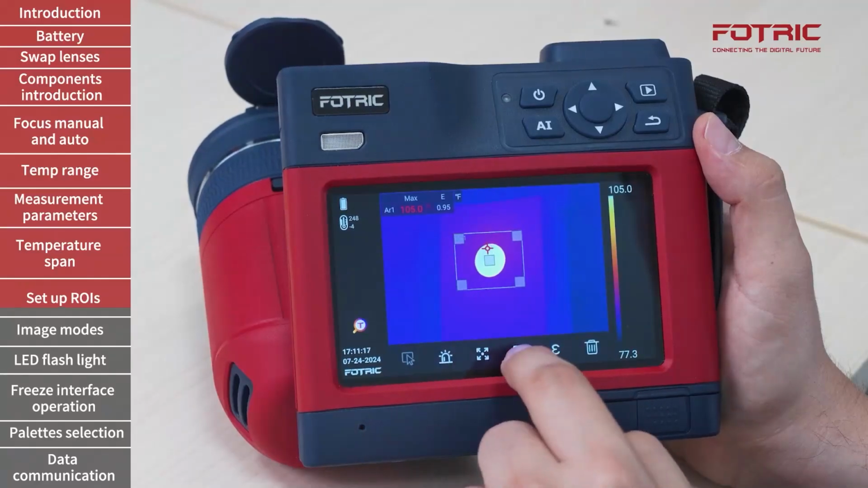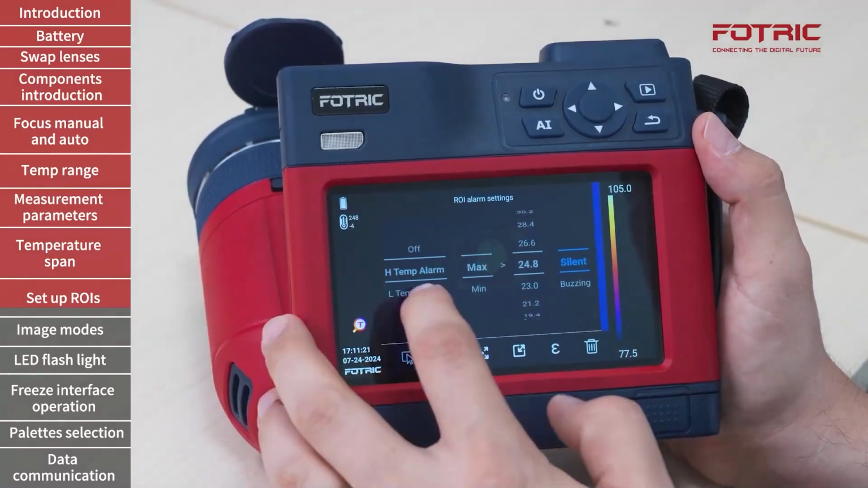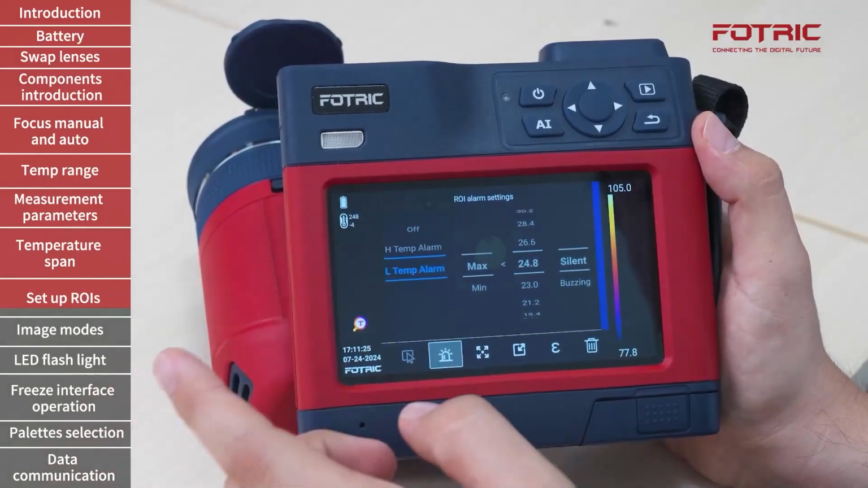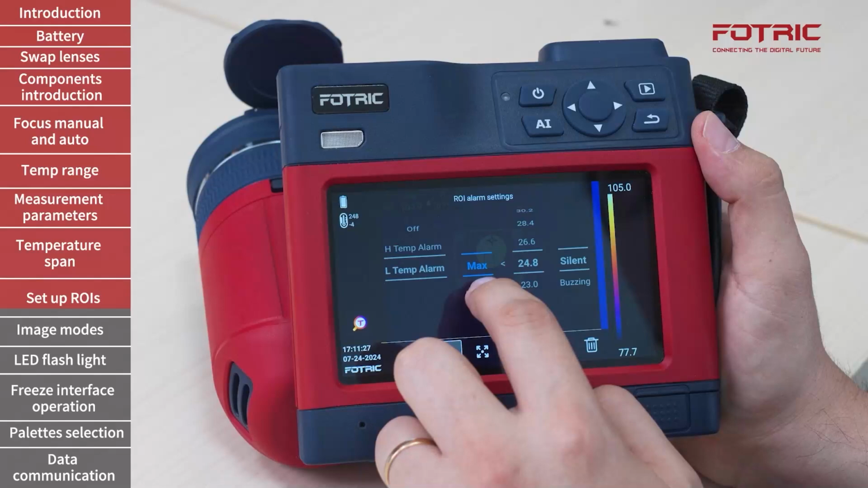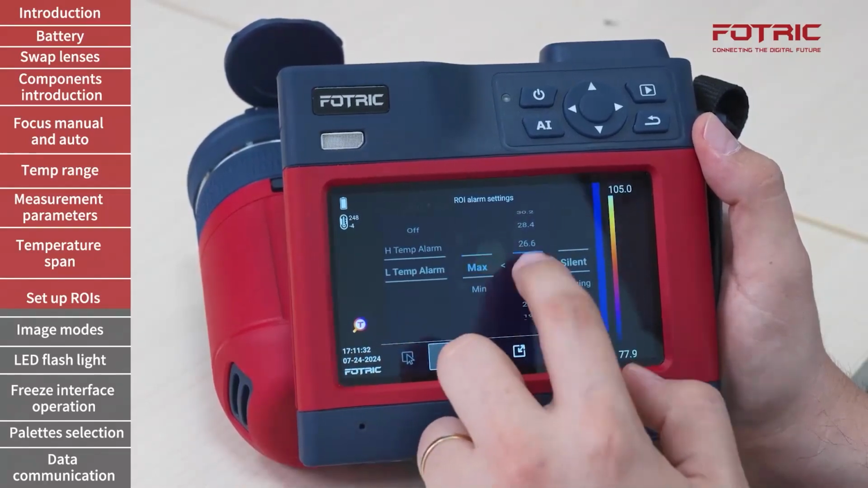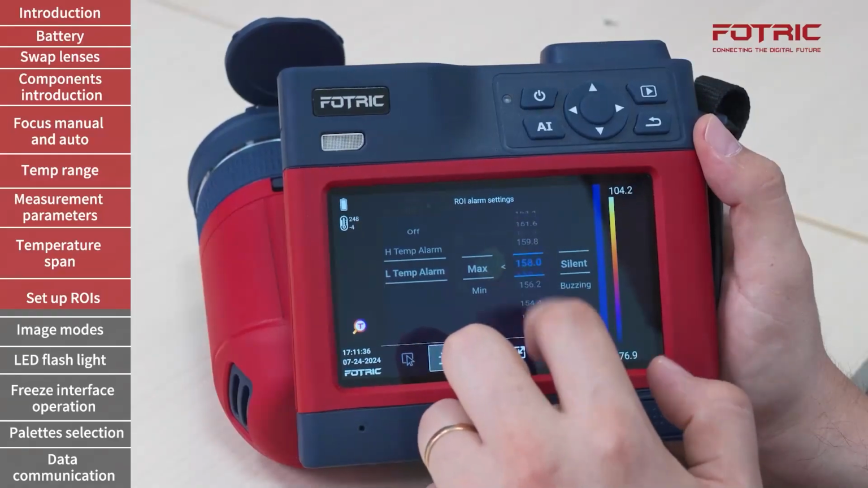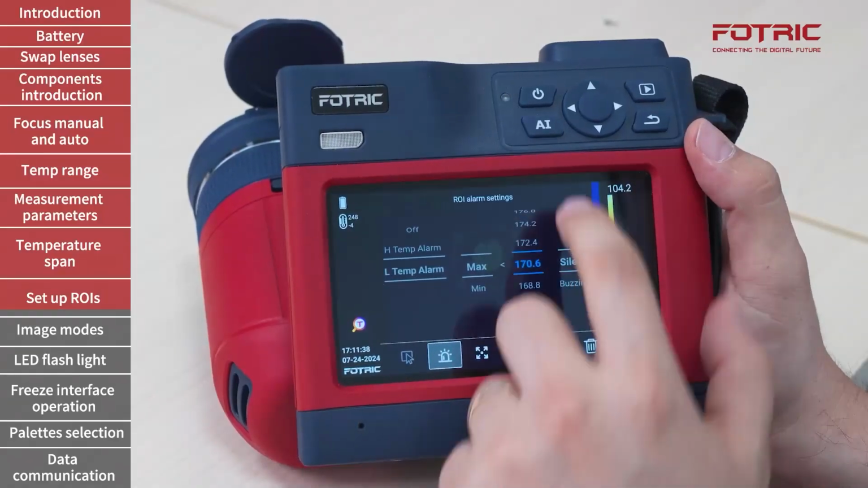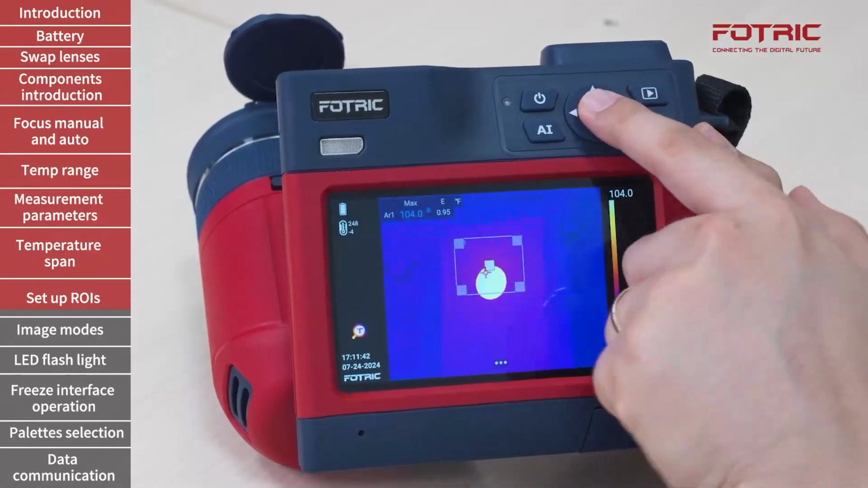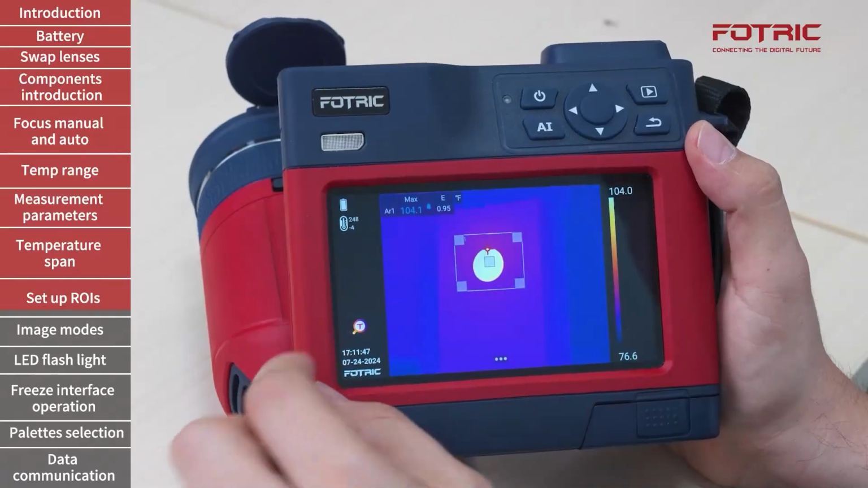Once again, tap right here, go to alarm, and make it silent. If what I want to do is the opposite, and I want to compare versus a lower temperature value, once again, I can show maximum or even minimum, either one, and compare. In this case, I'm going to bring a high temperature value to make sure that it is triggered. If I enter silent or buzzing in this case, I will see a blue number, the bell blinking, and also